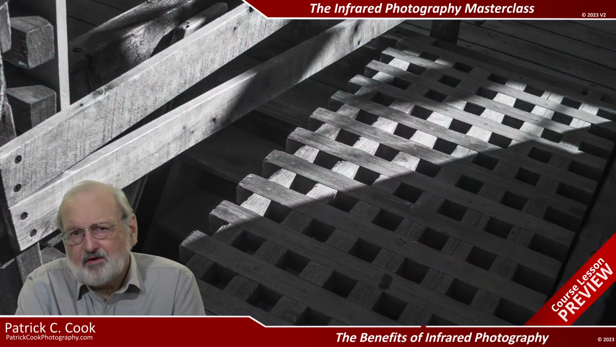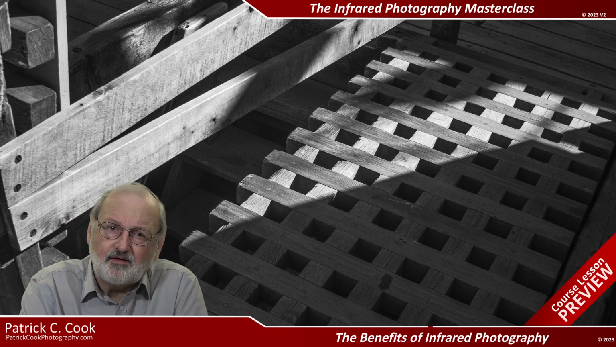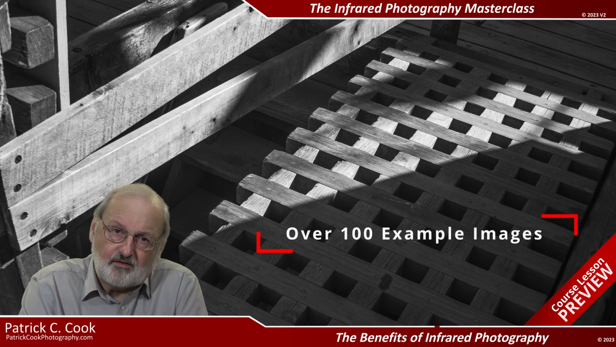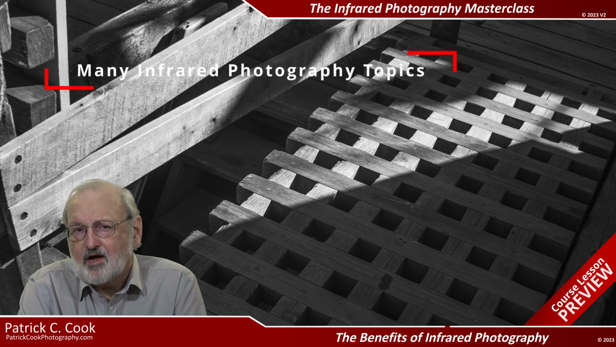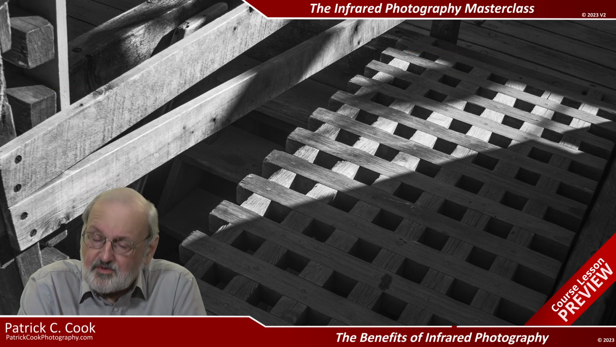Well, the benefits that you enjoy with infrared photography depend upon the extent to which you take it and what you want from it. But like anything, the more you know about infrared photography, the more you are able to leverage it to produce the images that you want.